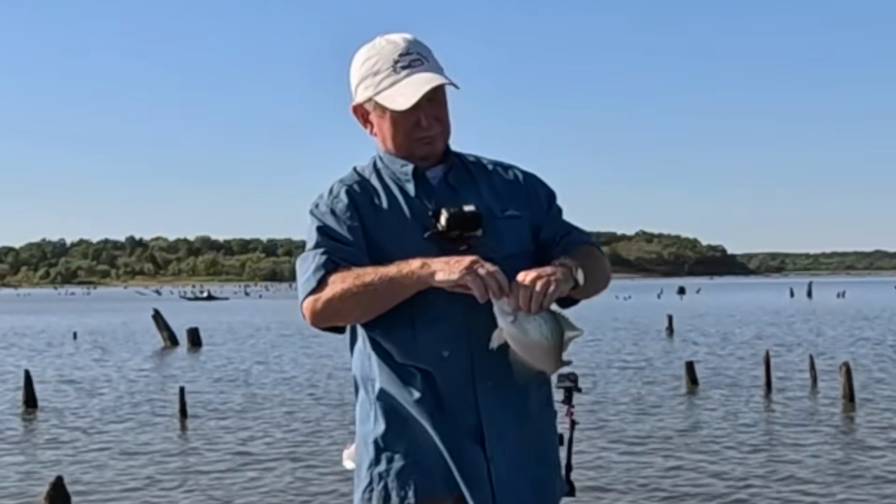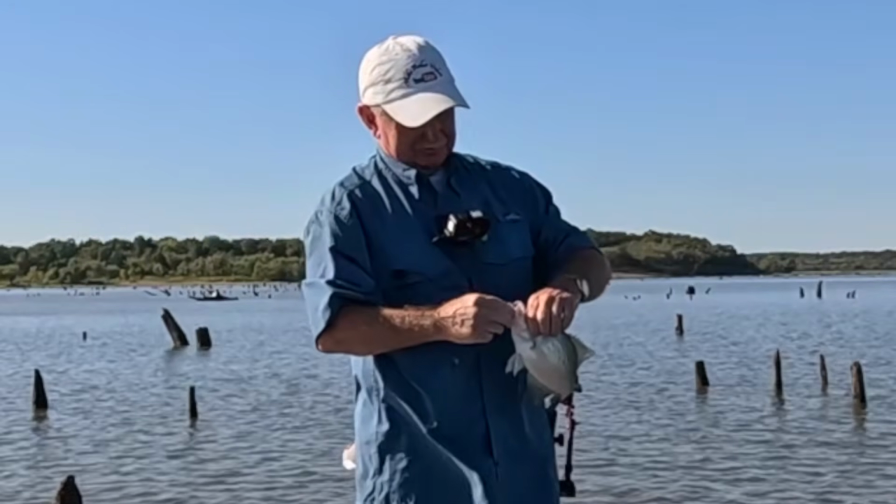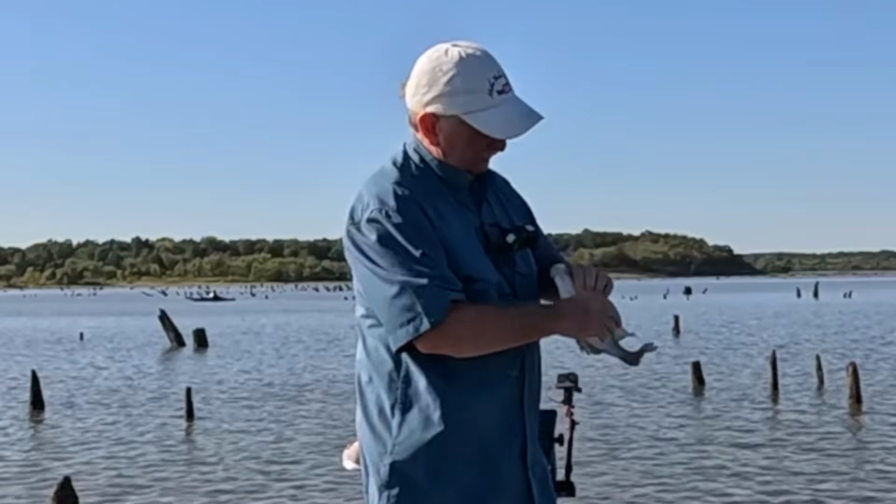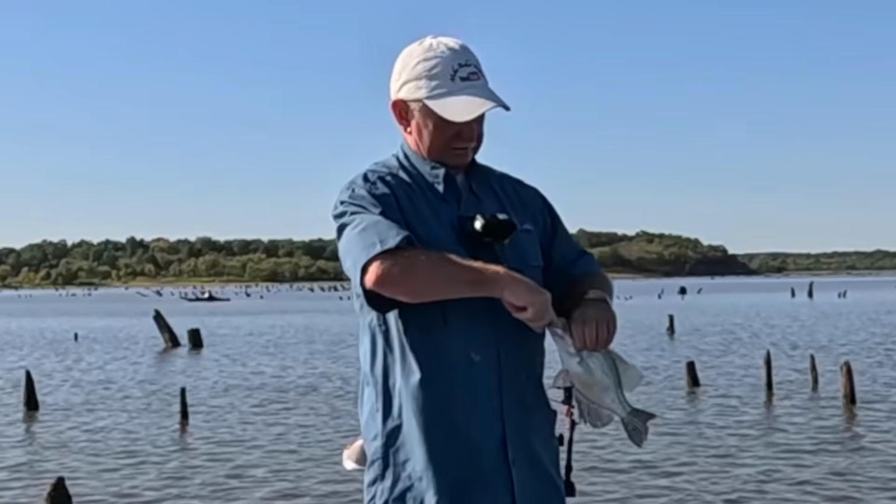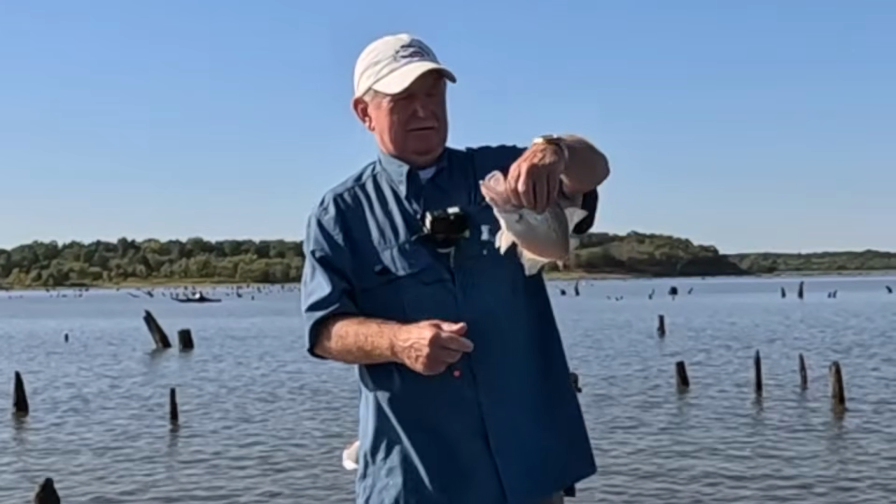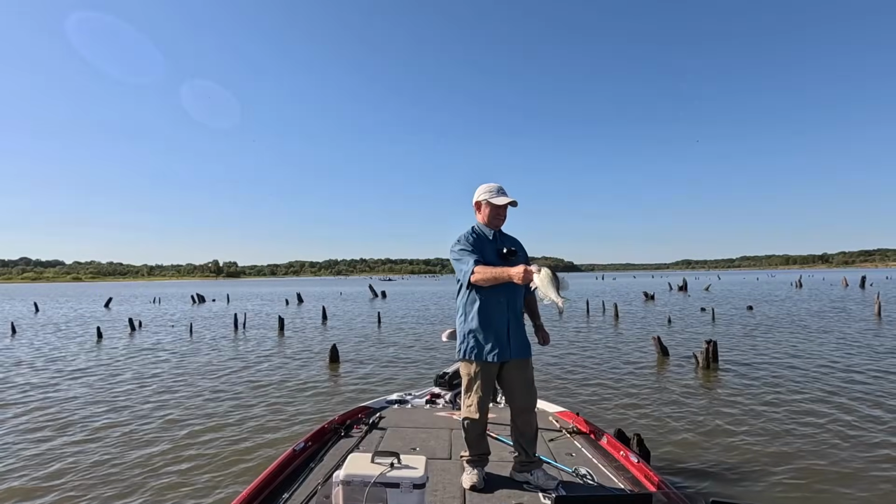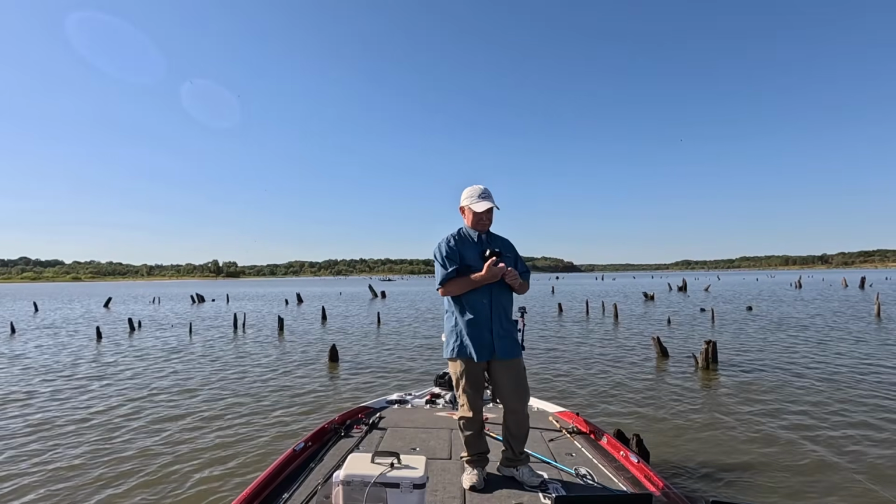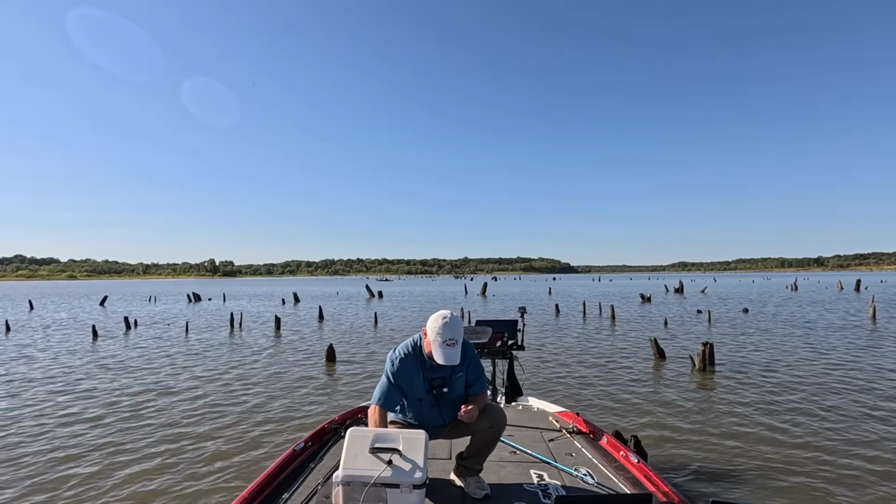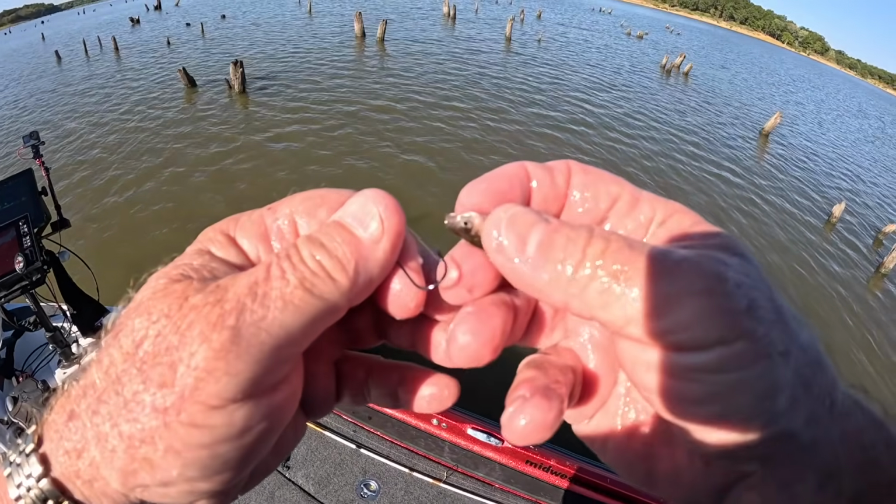It's been a fun morning. I don't know how many fish I've caught. It's only 9:45. Fat little black crappie. That's right through the lips. Let's put another one right through the lips.